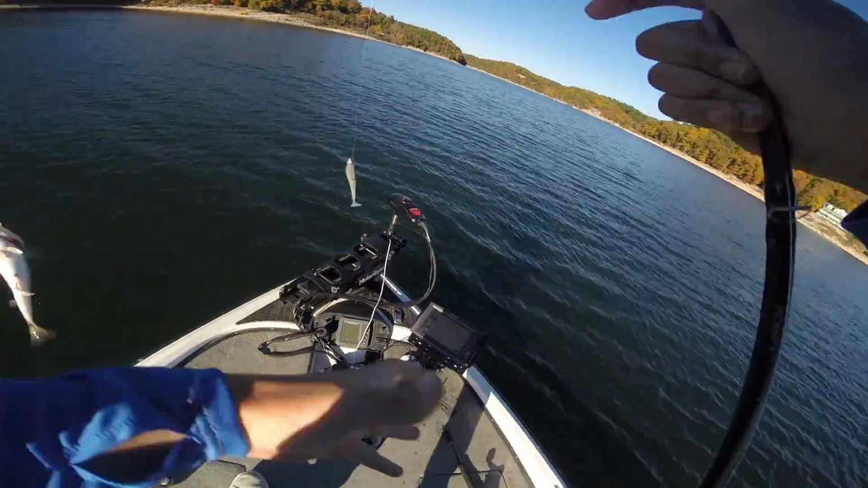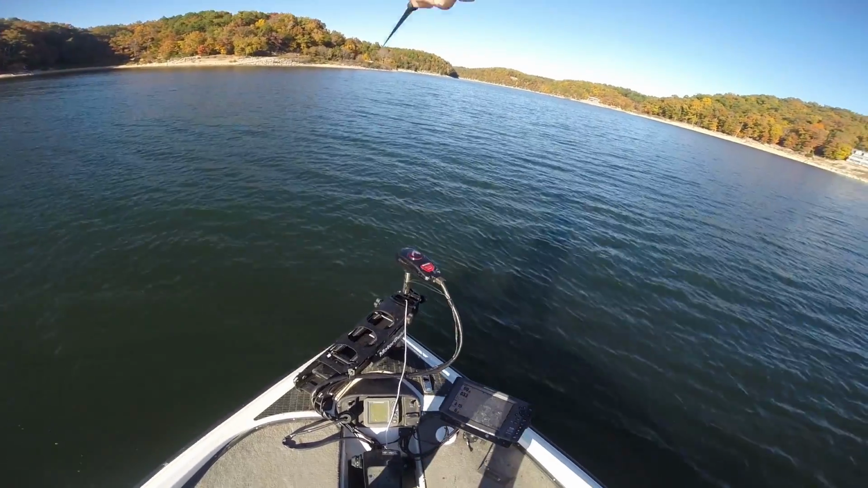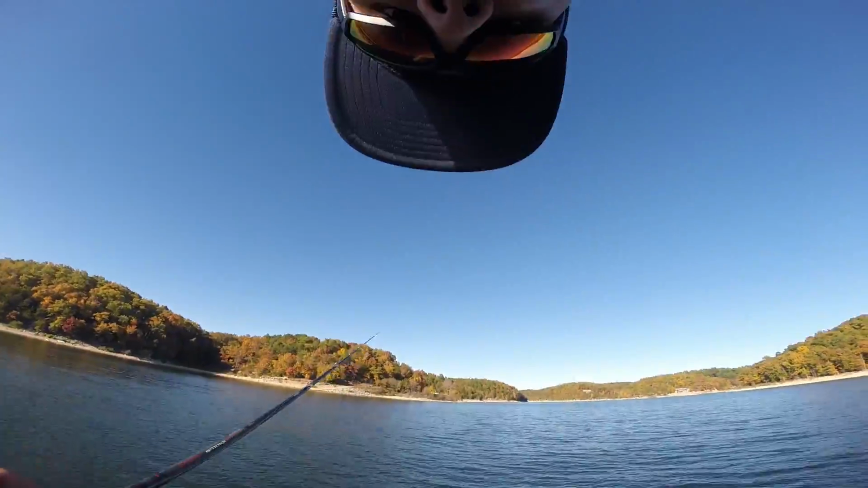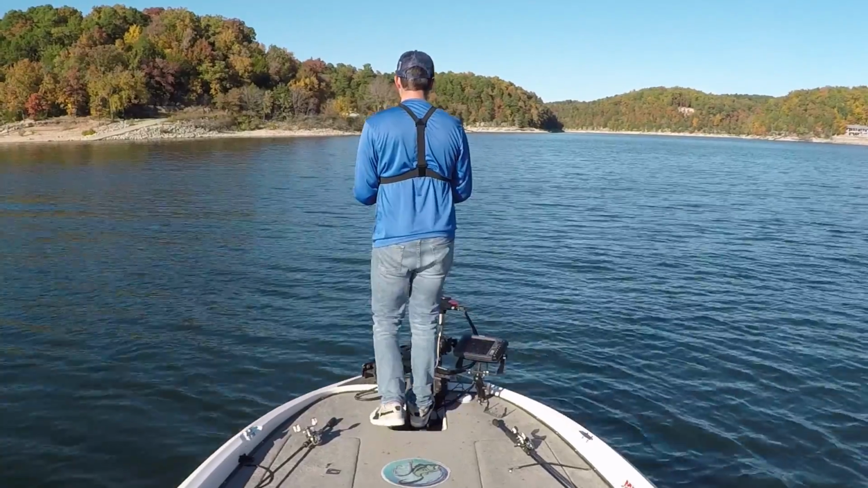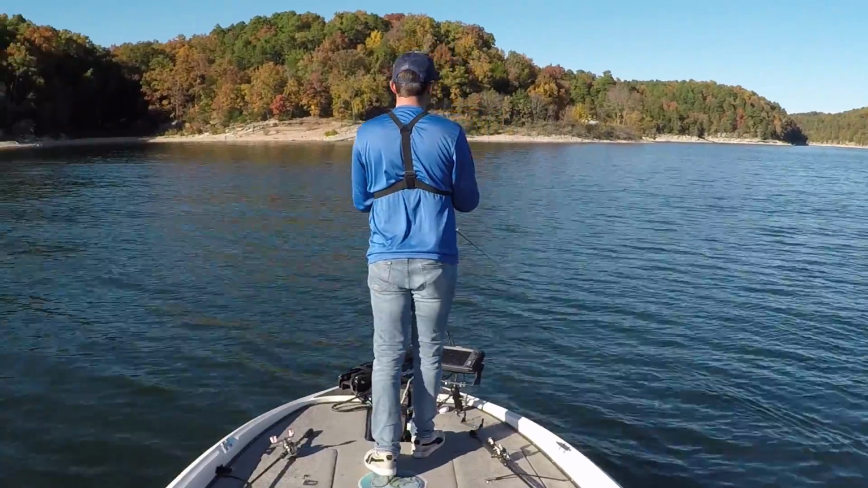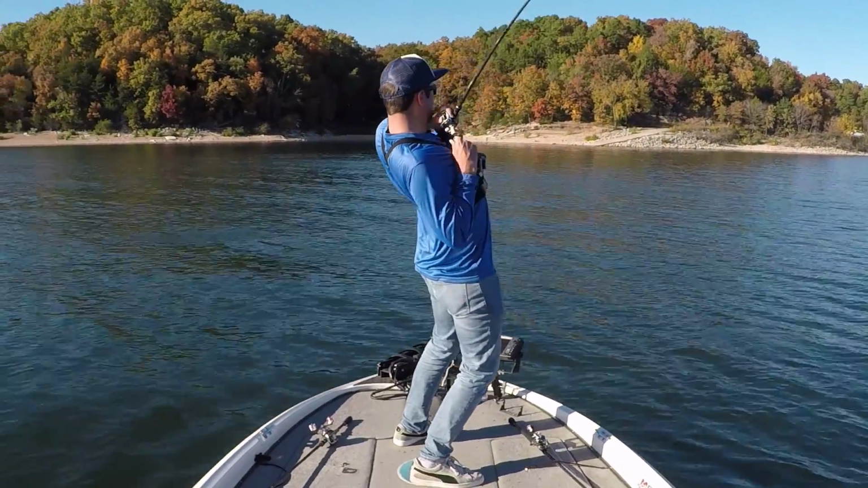That's a healthy one too. Let me get back down there really quick before these fish cool down, because they are chewing right now. I had 3 or 4 grab it just on that cast. It just crushed it again. Got him. That's a good one.